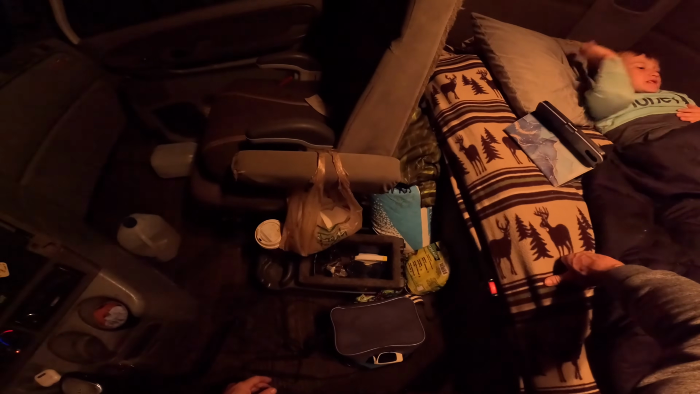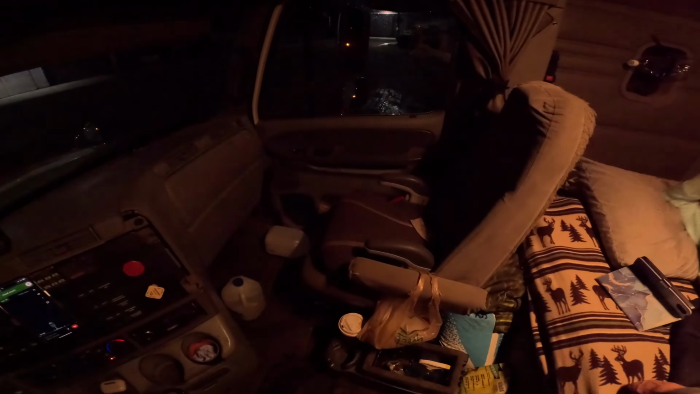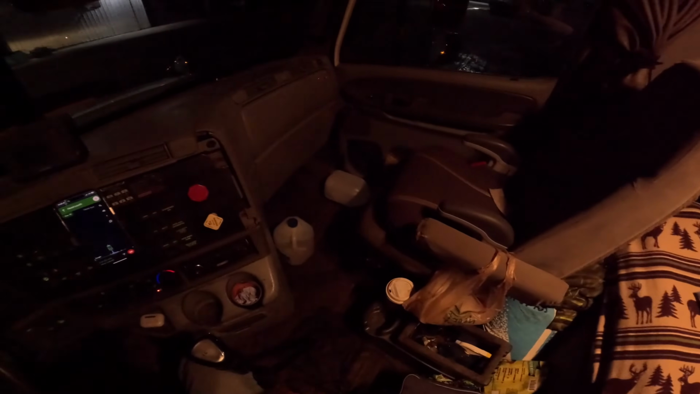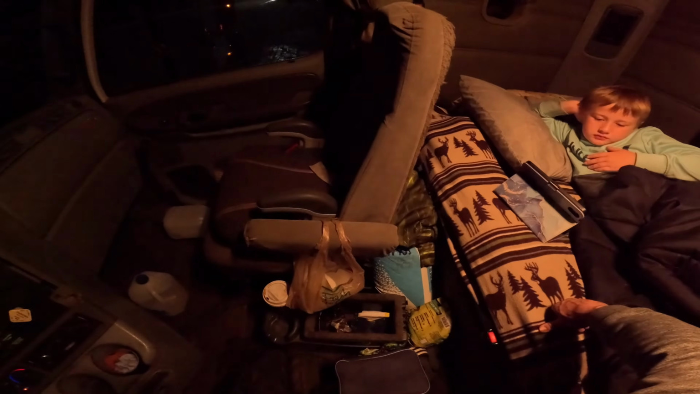We're doing the Indiana run of milk. We're fully loaded with milk tanker, and we're at the farm right now. We already checked all of our lights. We did our pre-trip, and we're gonna head out. We were gonna sleep for a little bit, but I think I'm gonna try to get to the delivery.